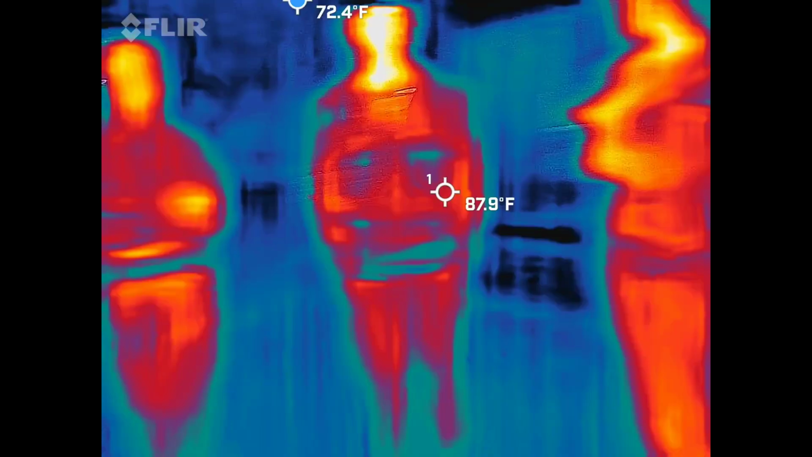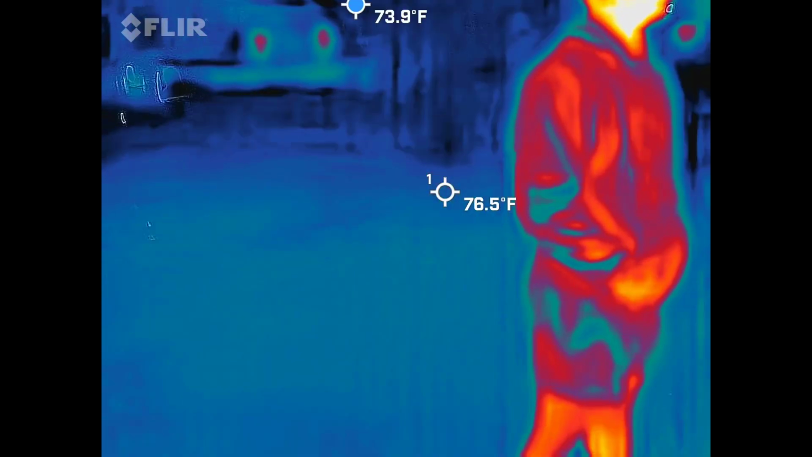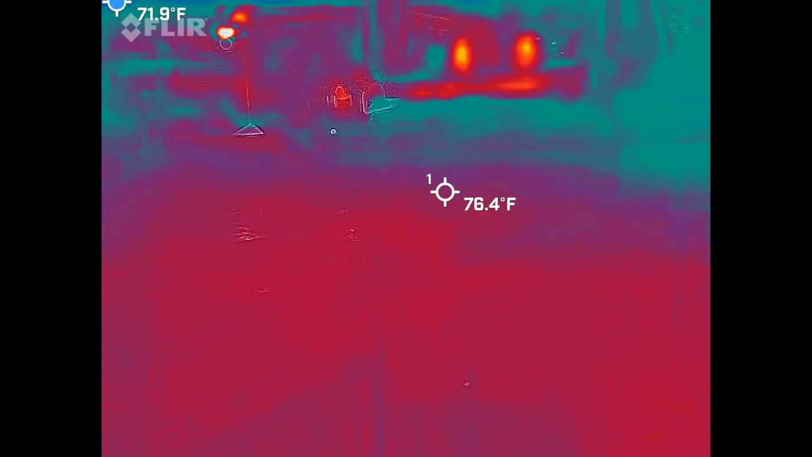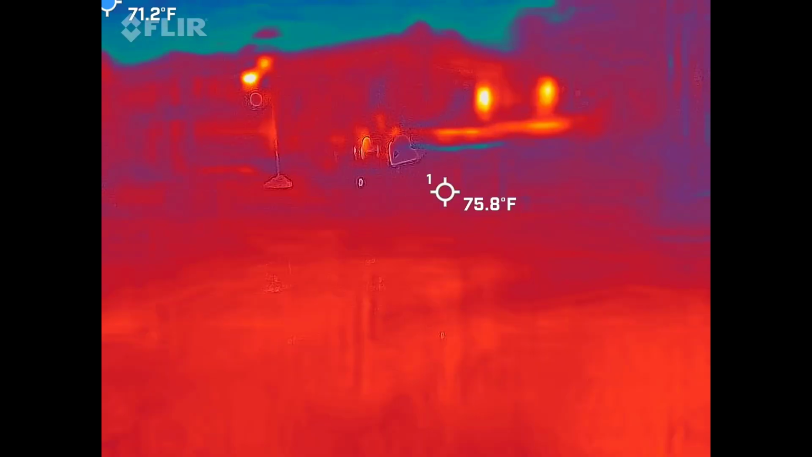Yeah, craziness. I will tell you, we left. I've already told you that I have epilepsy. There's too much electricity in the air for the guy with the neurological disorder. So we got out of here pretty quickly.